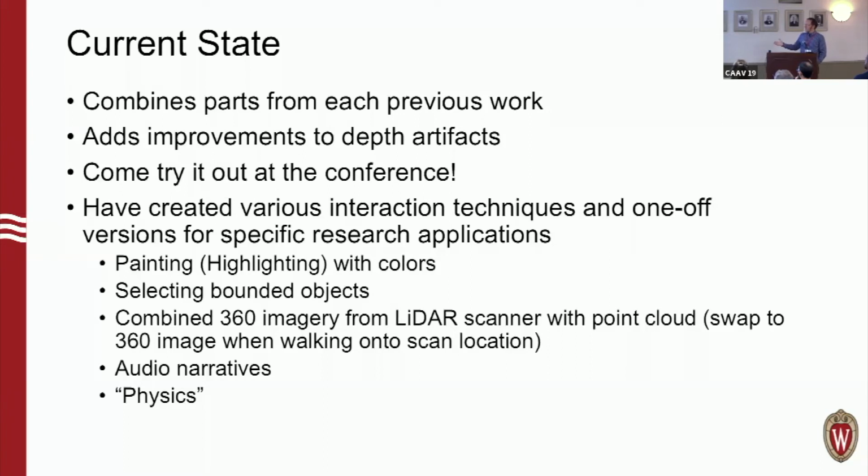We've done some other stuff where we've combined 3D imagery. As a result of the point cloud, you get a panoramic image as well, so we played around with combining that with the LiDAR data. If you go onto a spot where the original scanner is located, it swaps to the panoramic image, and they're basically co-located pretty well. That was more for a landscape architecture application.